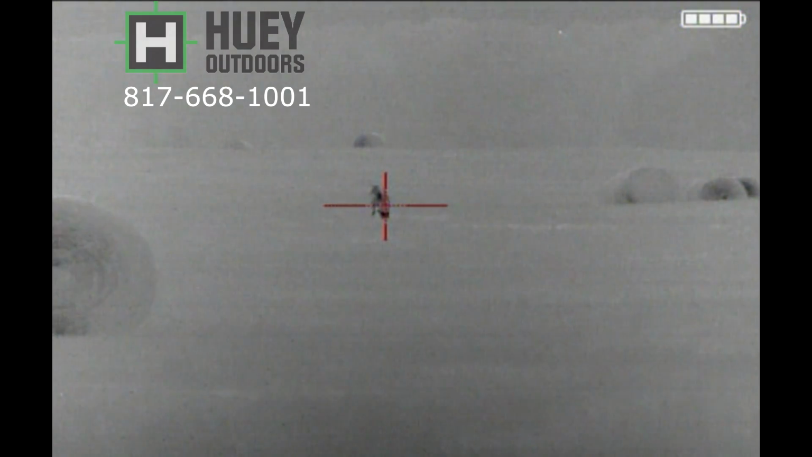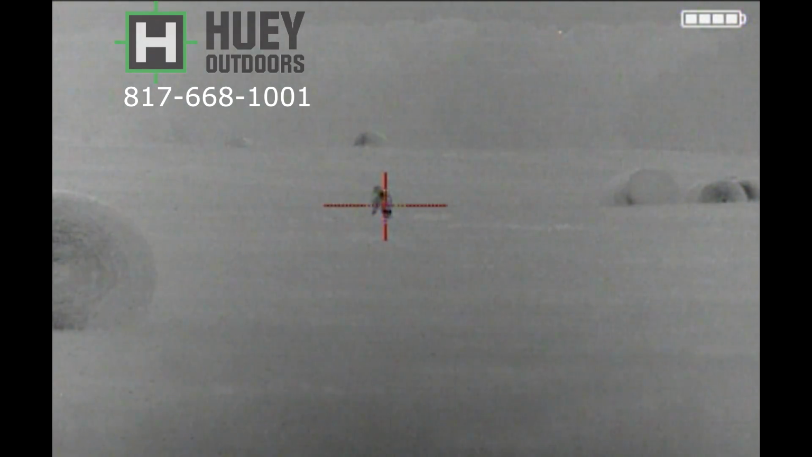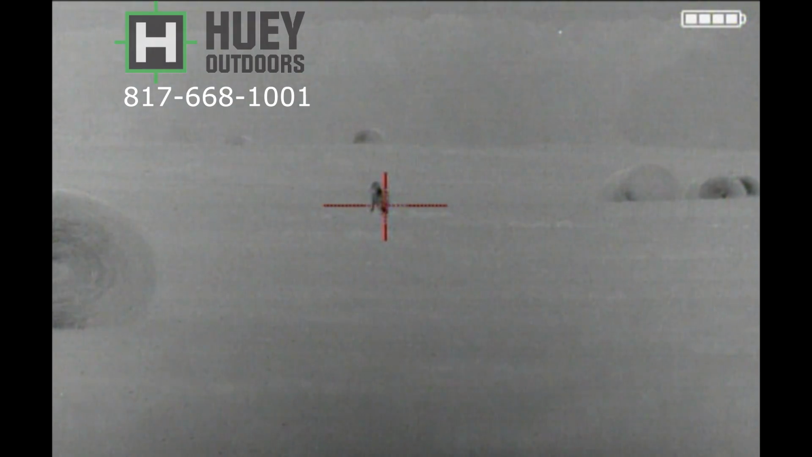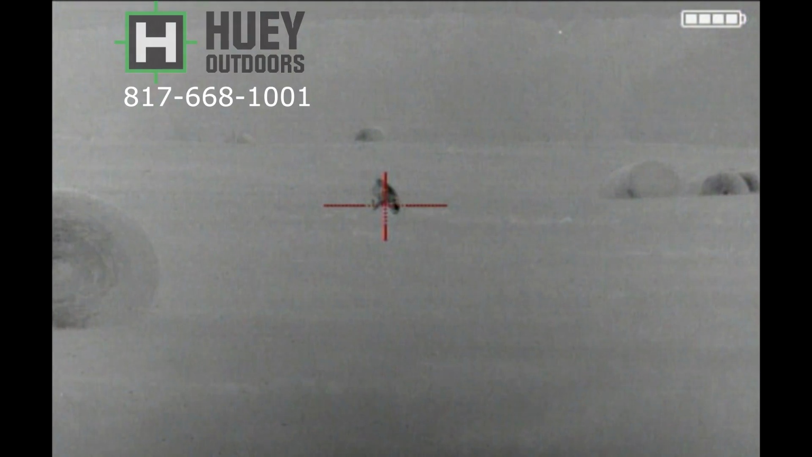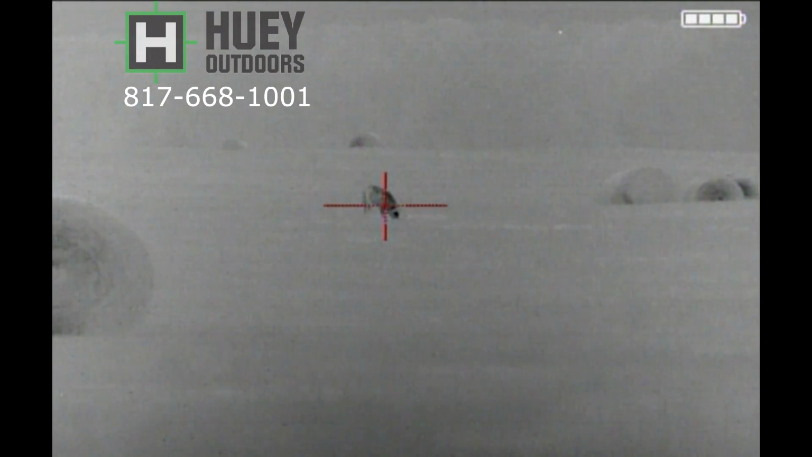Again, the video out on all these, it was raining on me. I never got a night where it was good conditions, but I guess it's better to see what it's going to look like in kind of crappy conditions than the best of the best. But this is what video out looks like. Again, just like the Trijicon's, same amount of detail. I still think you're not getting as much pixelation when you zoom in.